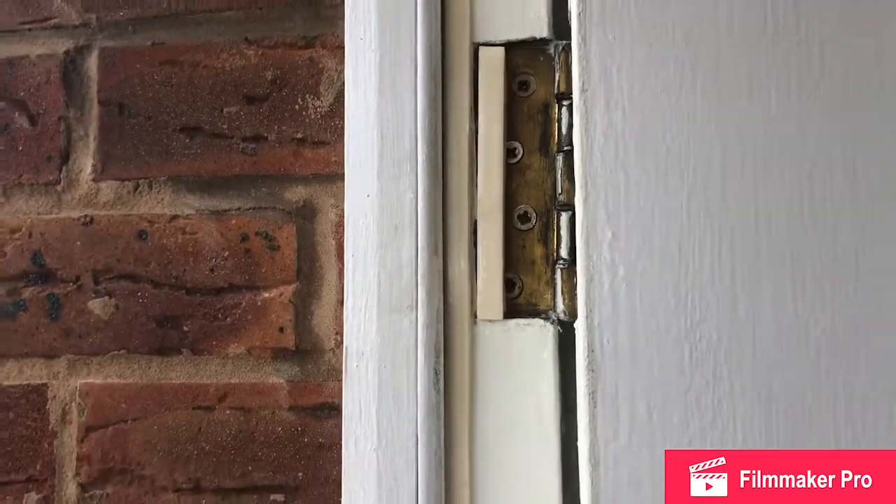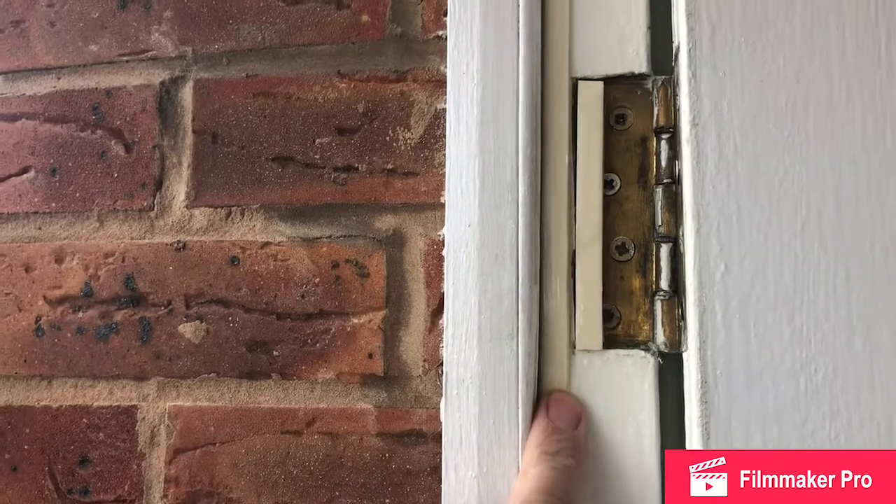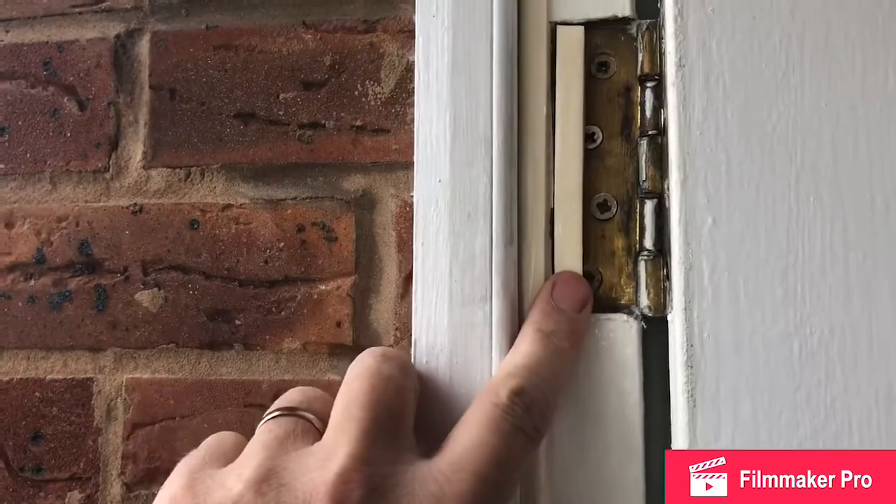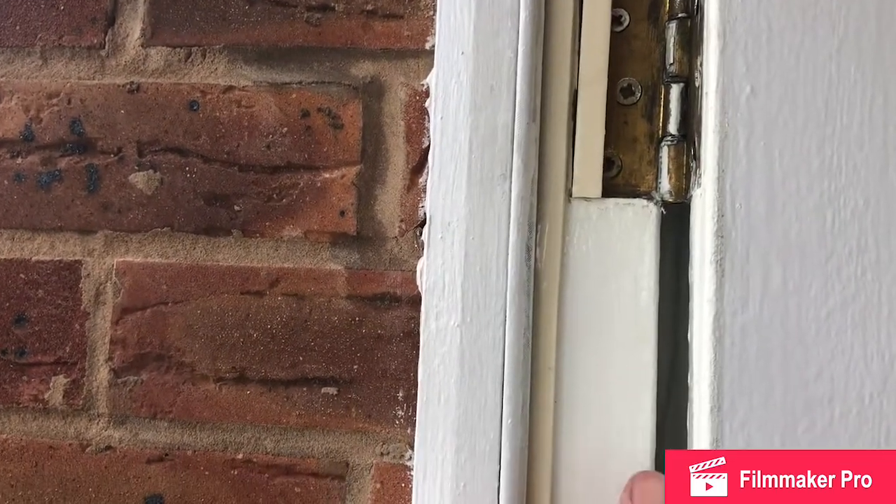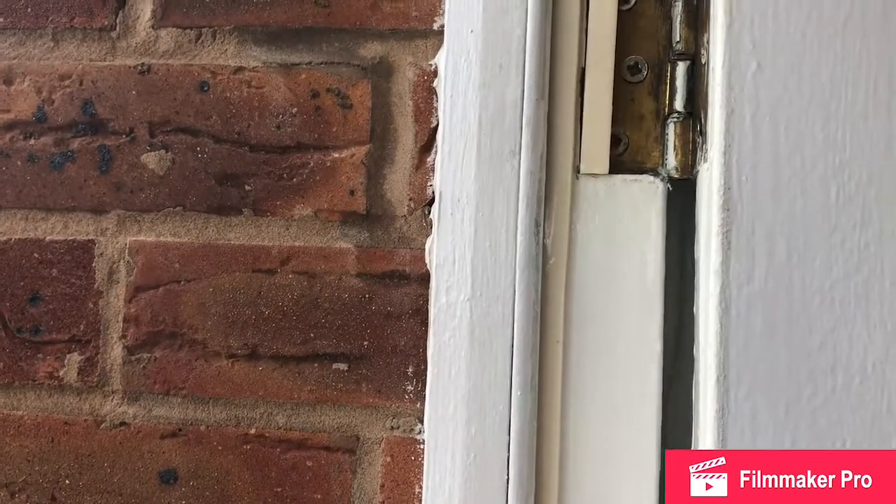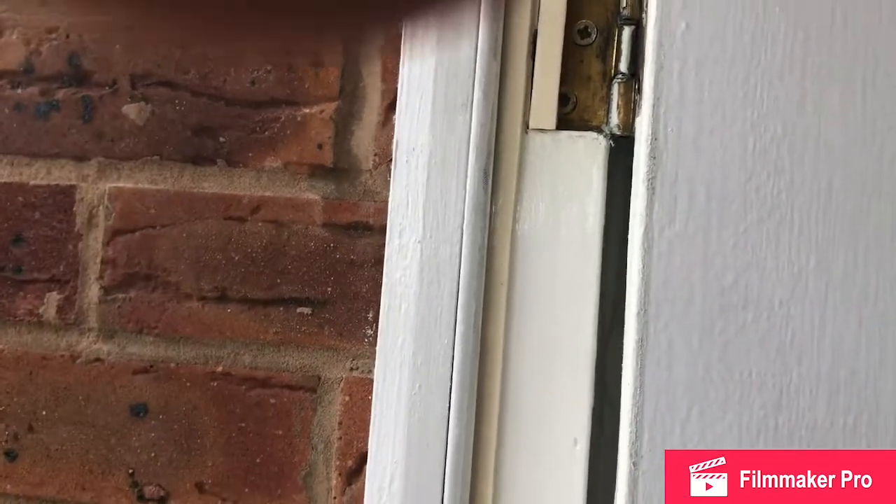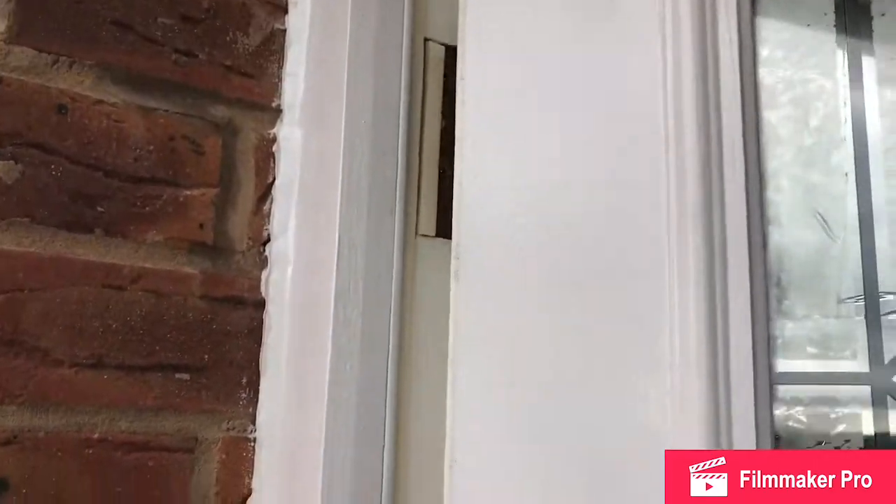Around the hinges, I fitted a strip draught excluder there and built up a couple of layers just to form a secondary barrier. There is actually scope to put another strip of draught excluder, which I may do, so when the door closes it will compress it.